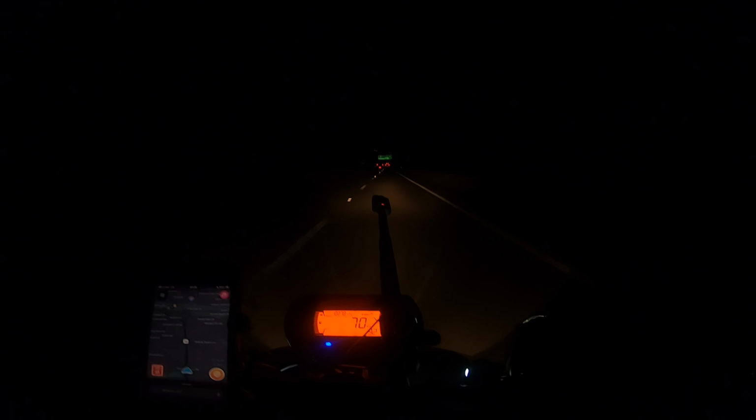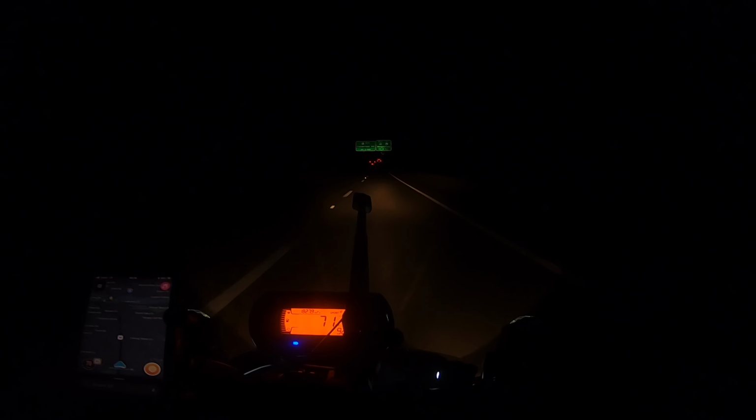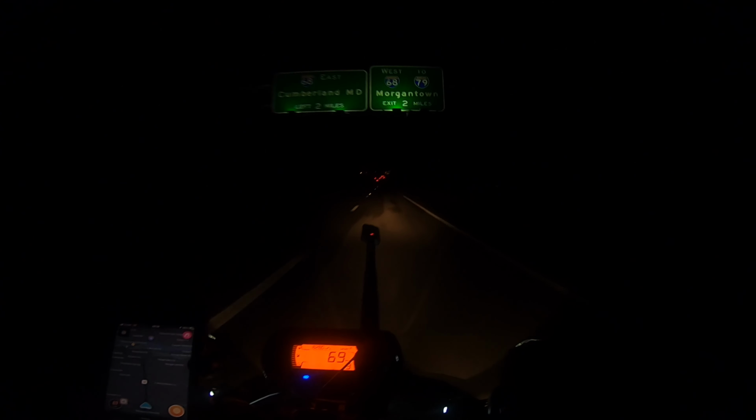This stretch here is where the roads really go to shit. If you're wondering, there are back roads I could take, and I have taken them in the past. You can see the quality of the road right now is just garbage. Woo! I don't know what West Virginia spends its state money on because it's not the roads.